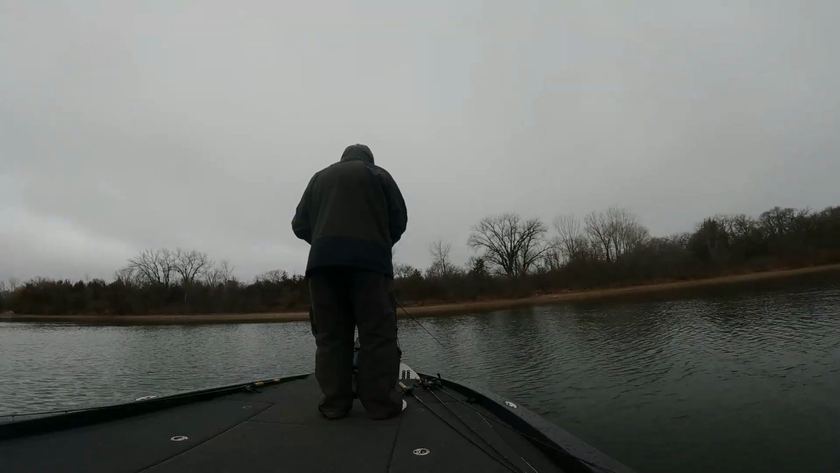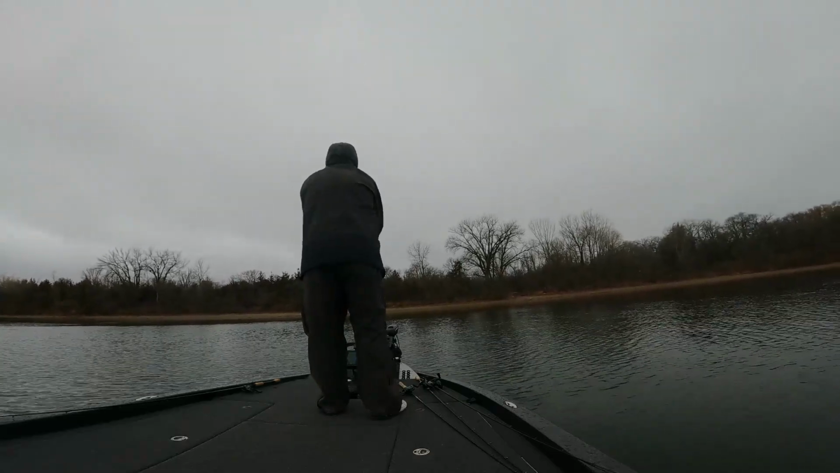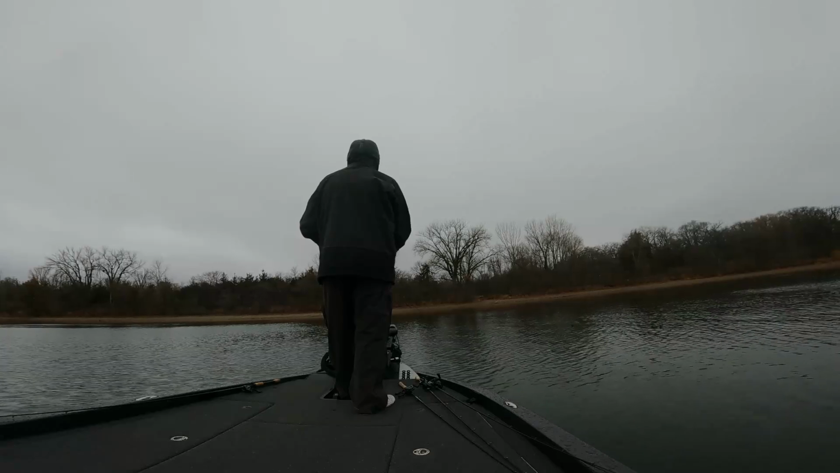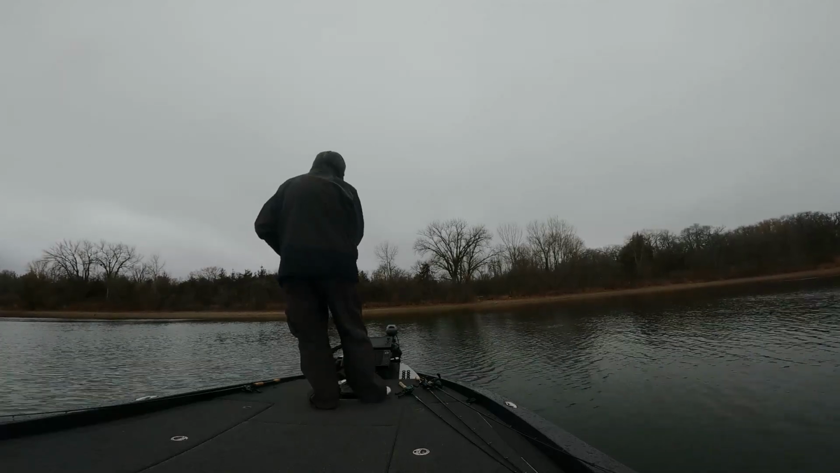I started with a traditional 110 Megabass jerkbait and made a few casts, and I was able to see it on the Livescope, but I quickly wasn't excited about how deep it was getting compared to the weeds and where they were topping on the Livescope. But I could quickly see it was only getting down 2 or 3 feet, and those weeds were topping out at maybe like 4 or 5 feet off the bottom.